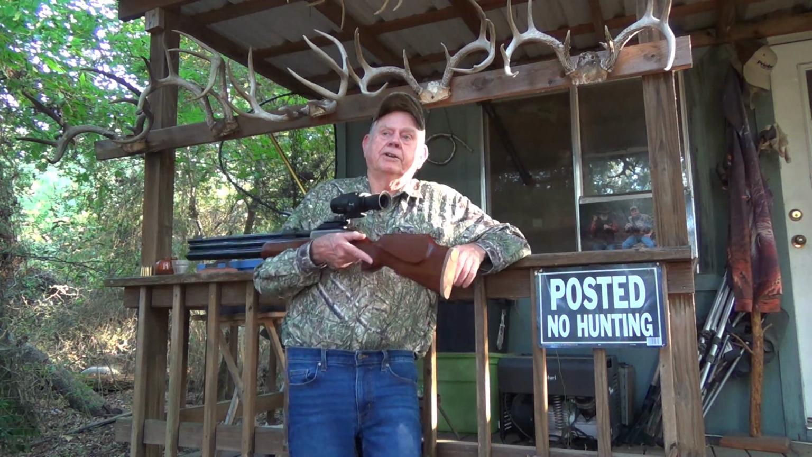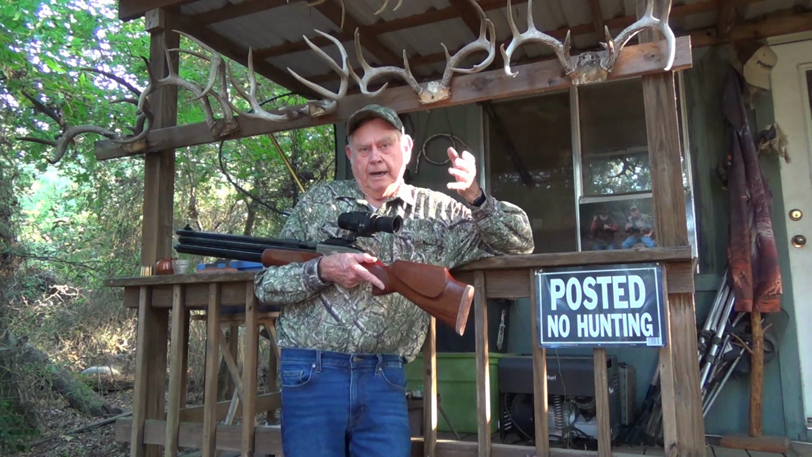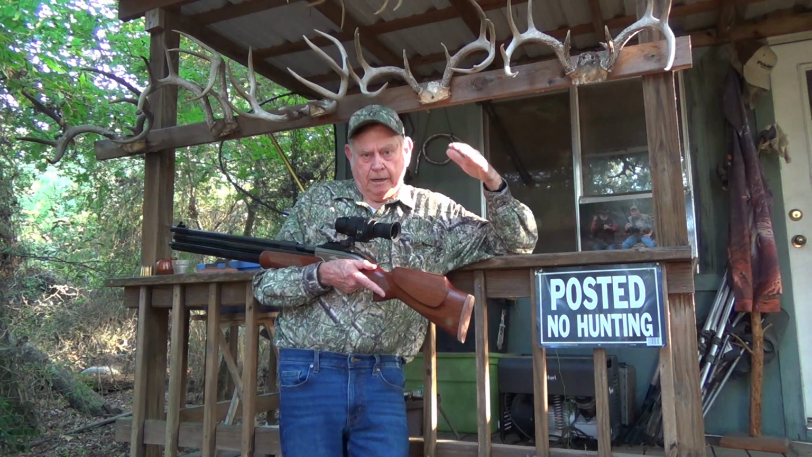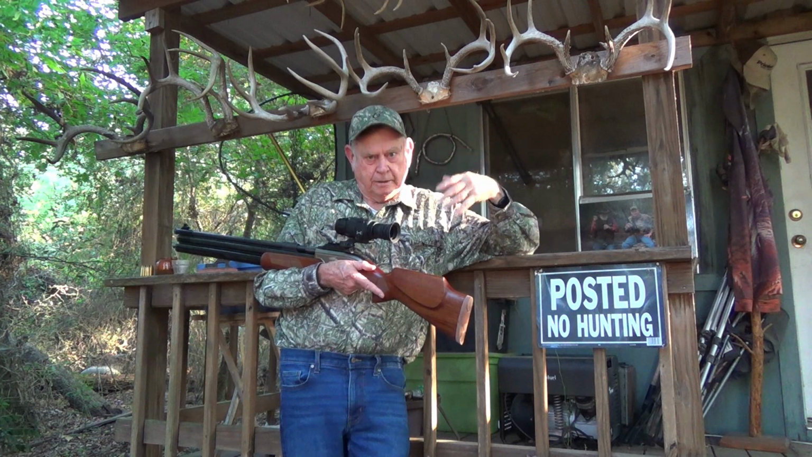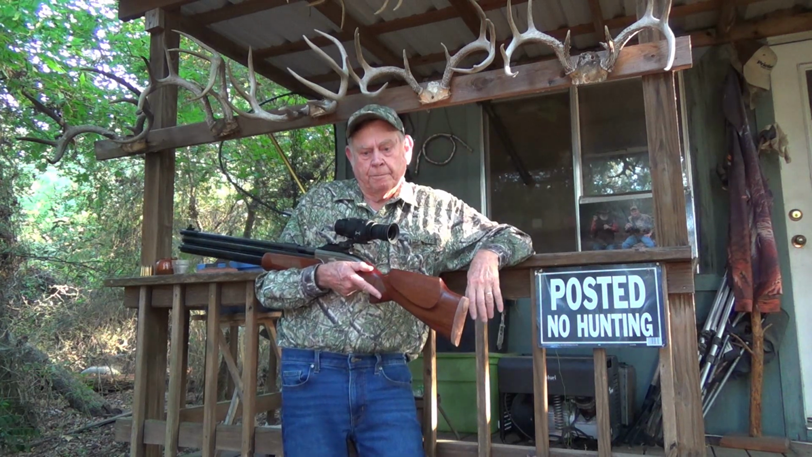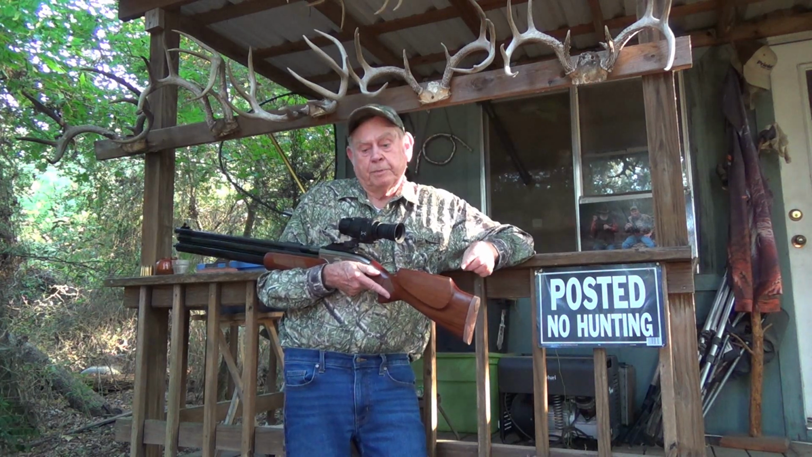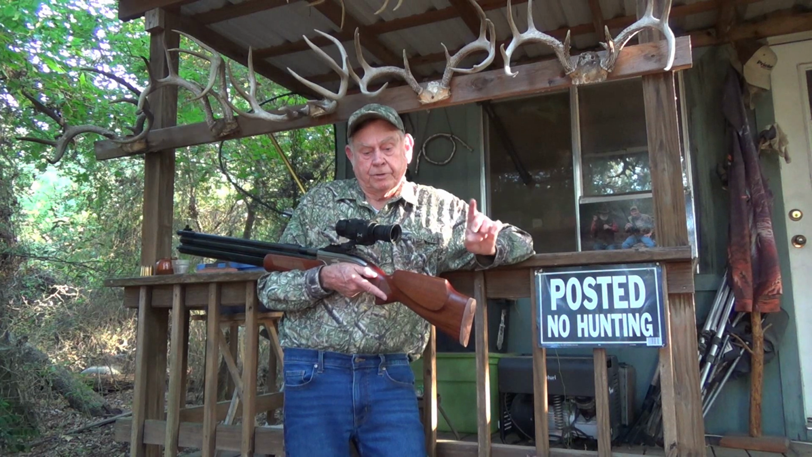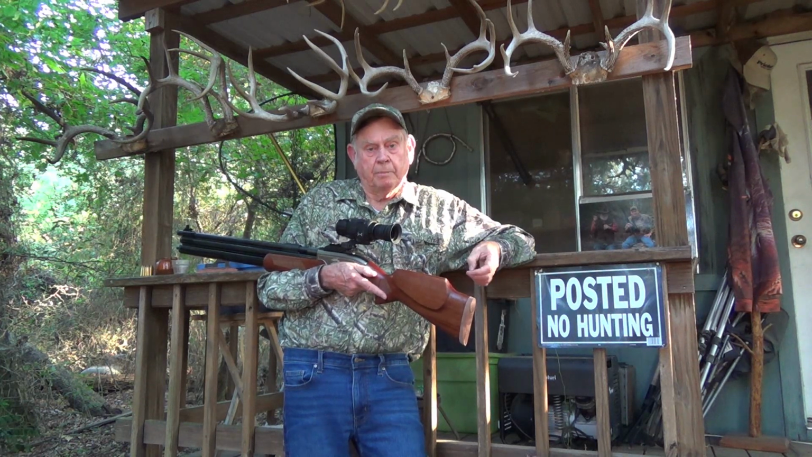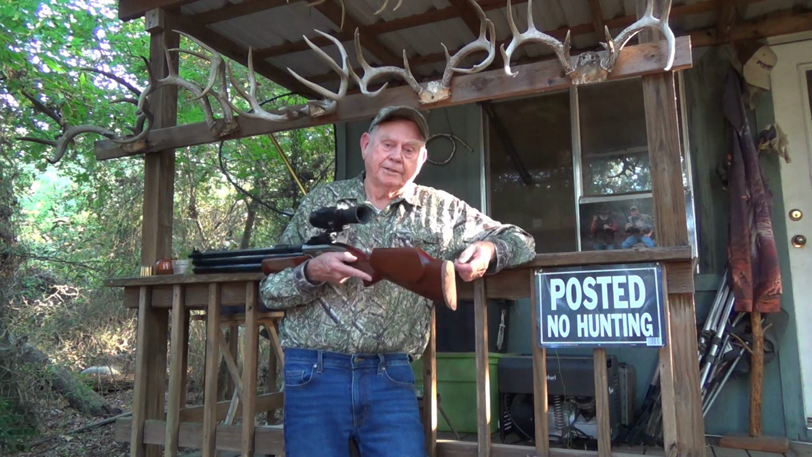So let me take you over there, show you the setup. We've got about a 30-gallon can hung up in a tree with a good feeder on it, feeder motor and everything. So we'll see if we can first read the sign, see what's been coming in. I know some raccoons have been all over that thing, but I bet the hogs are in that area too. Let me go show you my setup the way I like to hunt.